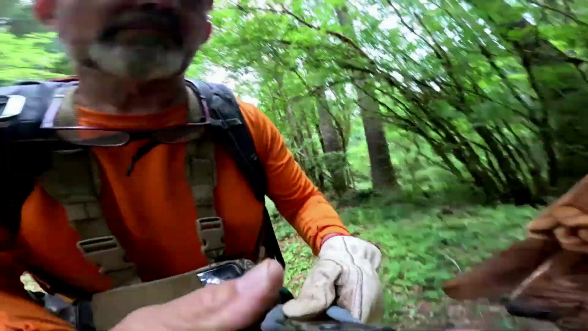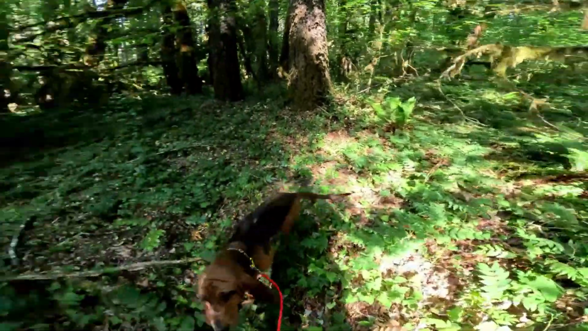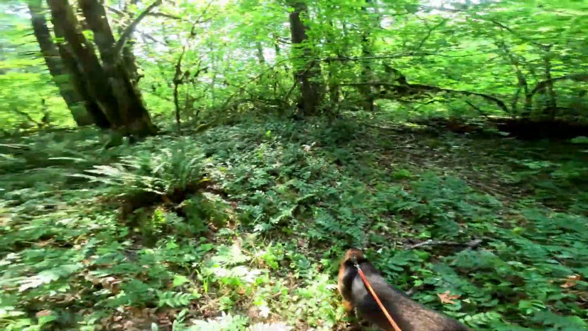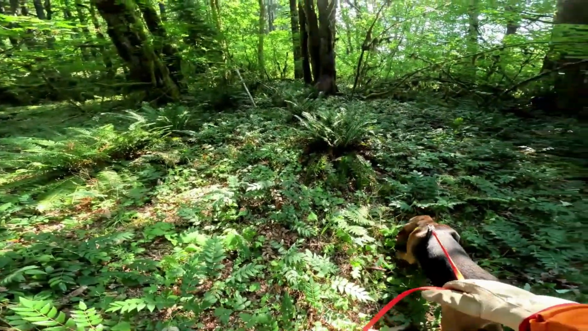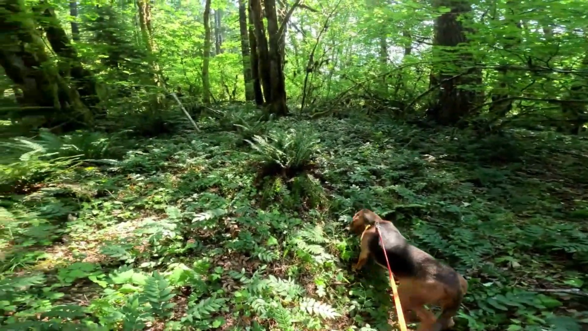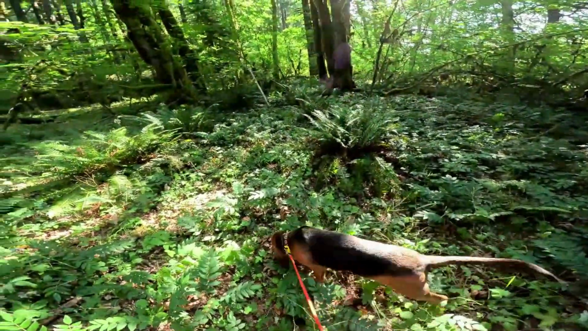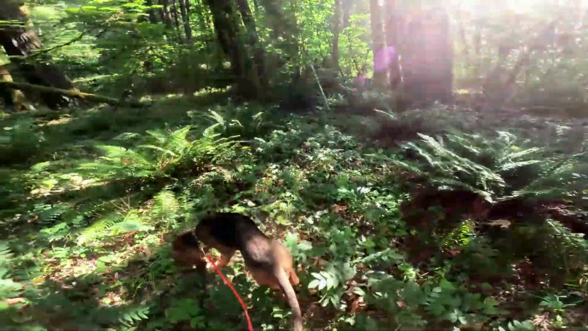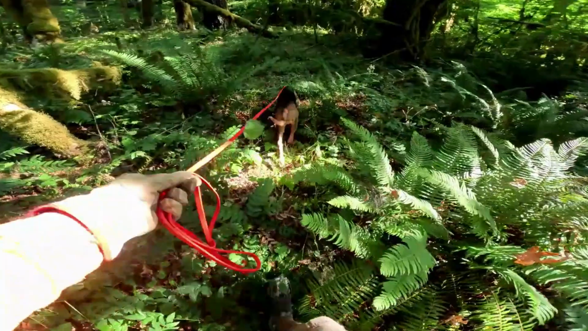Here we go. Yeah, there's lots of smells here, huh? Oh yeah. This is sort of a staging area for, I happen to know, the deer and elk before they go into the swamp. They just don't go marching out there and present themselves to predators.